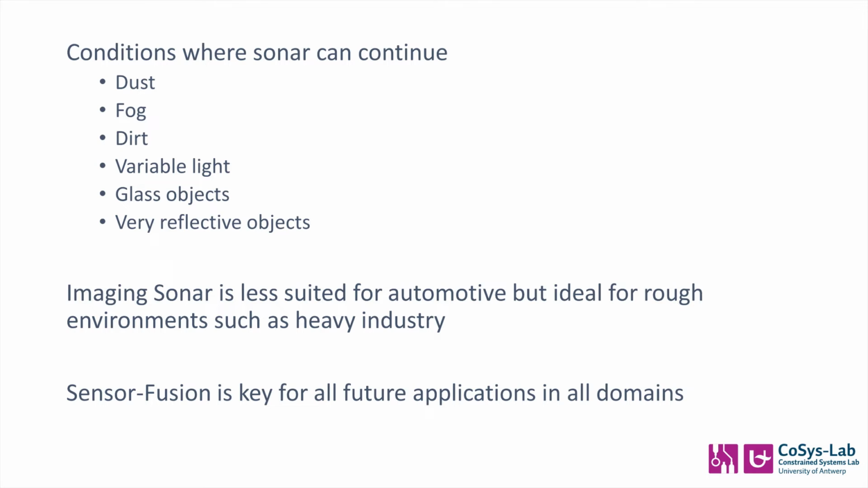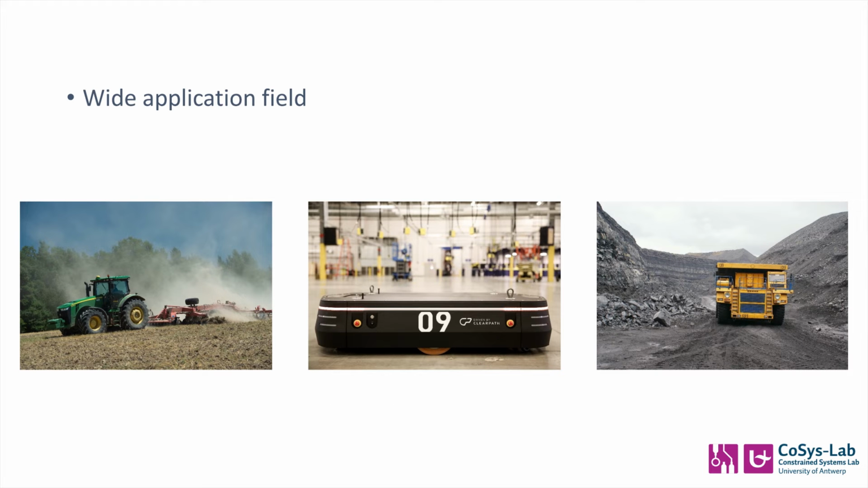So we are not comparing the sensor specifications in this demonstration, but it is really about explaining the different application fields of these sensors, and no matter how good these sensors are, sensor fusion will be the key for most applications in the future, where multiple sensors using different modalities can work together to provide enough sensory input for performing autonomous tasks no matter the conditions of those mediums. And so, sonar being very capable in rough conditions such as dust, fog, or rain means we target heavy industry, agriculture, and industrial logistics, not autonomous road vehicles.